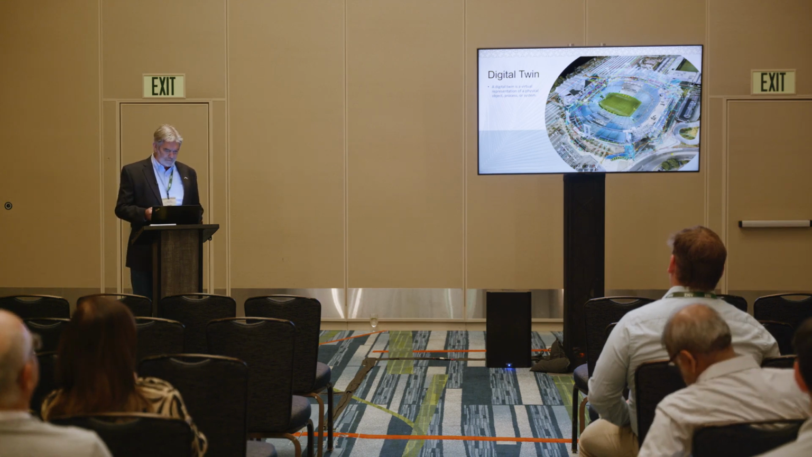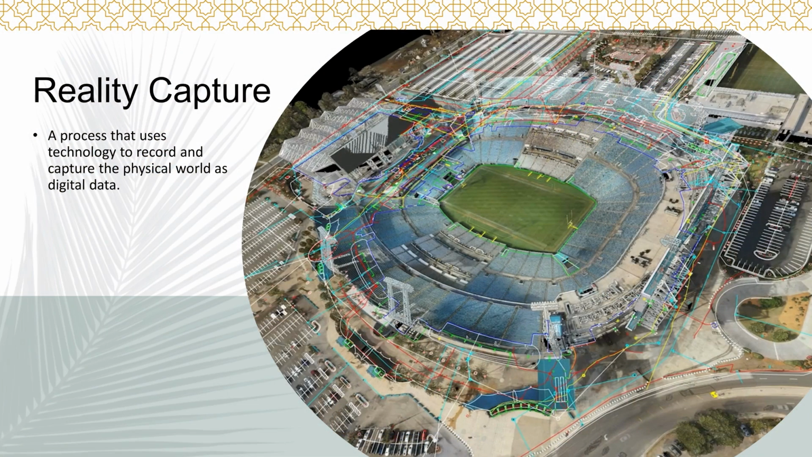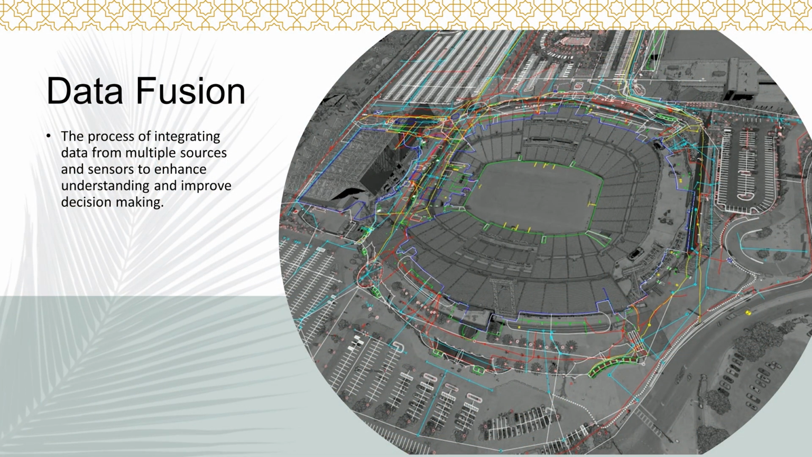I kind of jokingly say it's whatever the client wants, they can fit it into one of those three areas. Reality capture, a process that uses technology to record and capture the physical world as digital data. So again, think point clouds, 3D. Data fusion, with the multitude of sensors that are out there. There's multiple Lidar sensors, terrestrial, aerial, mobile. There's actually wearable, which we'll talk a little bit about. But there's also thermal, infrared, different types of data that can be integrated and fused together.